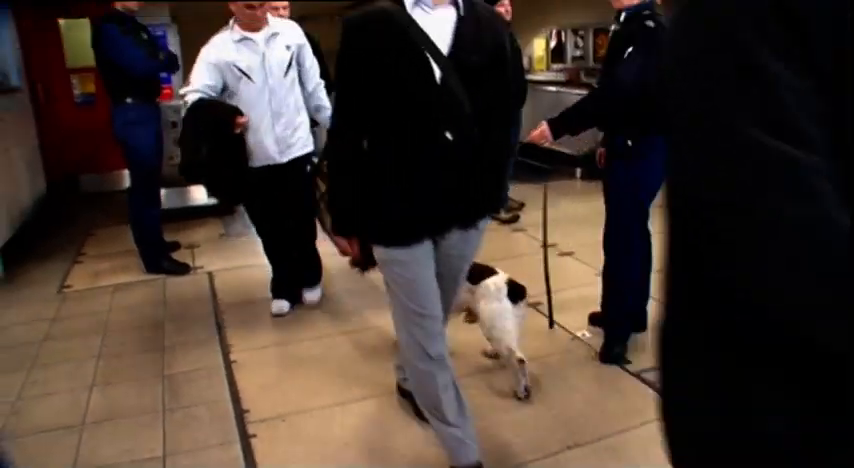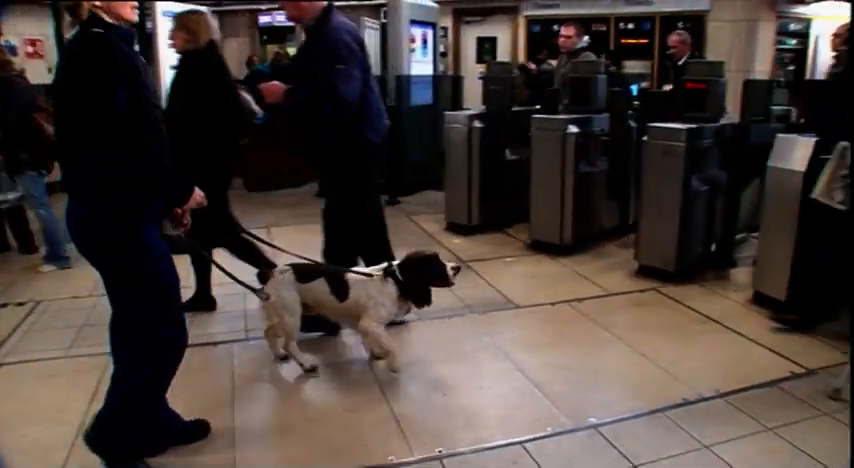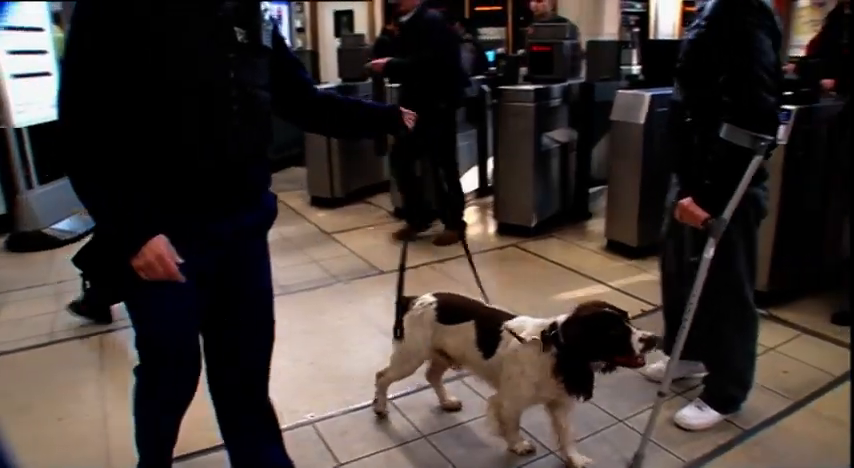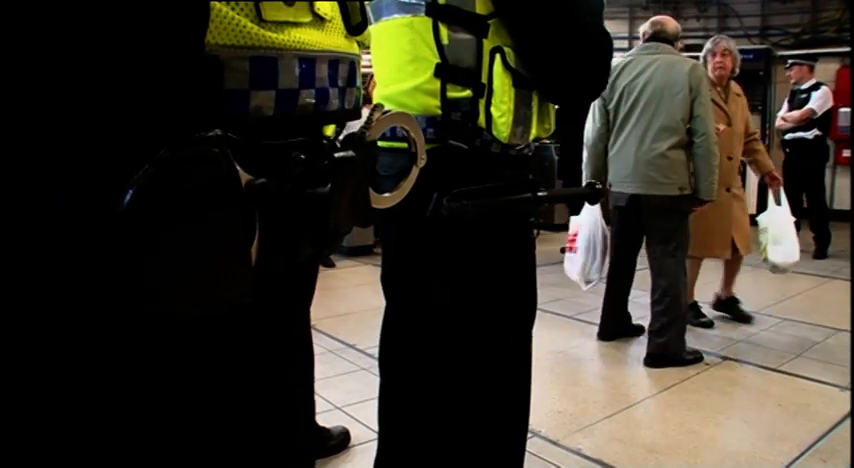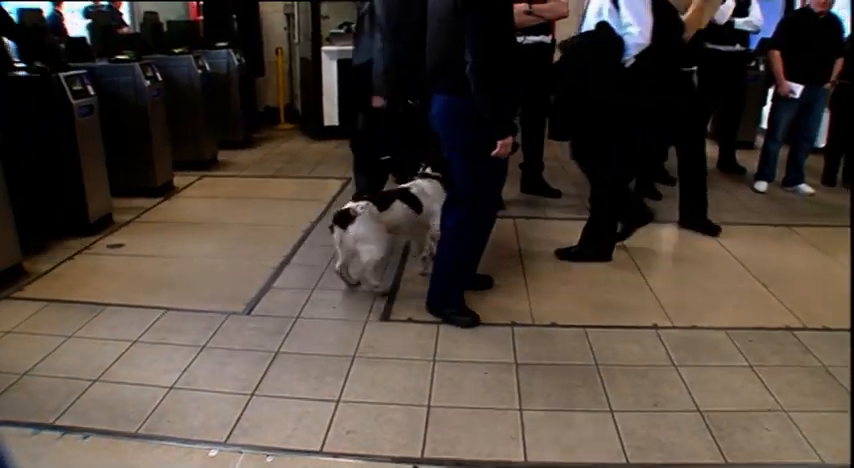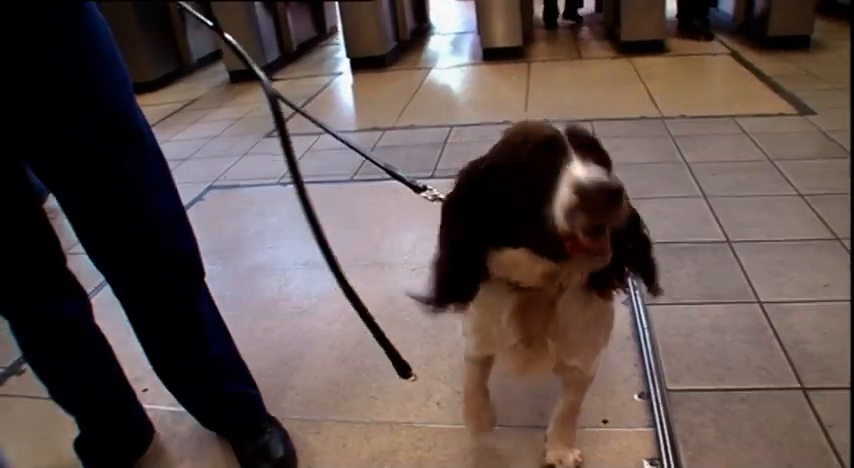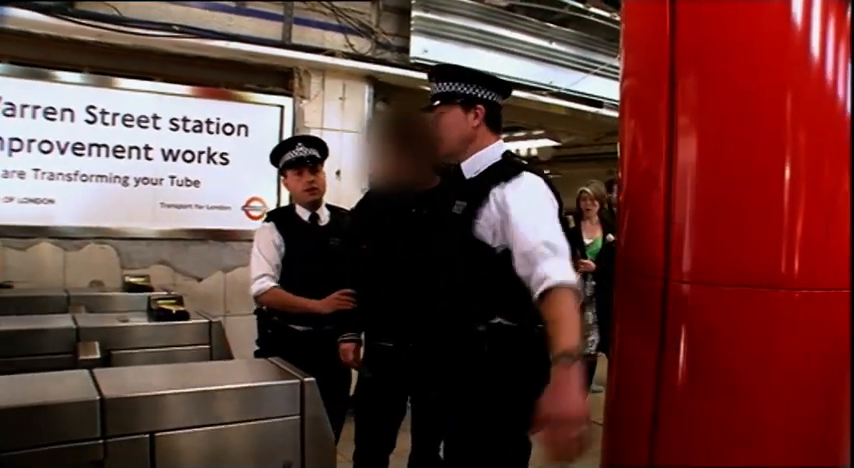When the one dog handler's working, the other dog handler will be watching what's coming up, just to make sure that they are concentrating on the dog and what they're doing, and making sure that they're safe and covering their back for them, so to speak. The crackdown in the tube has been going for 4 hours. No one's counting how many cautions or fines have been handed out. But not every stop has been for cannabis or other Class B drugs.